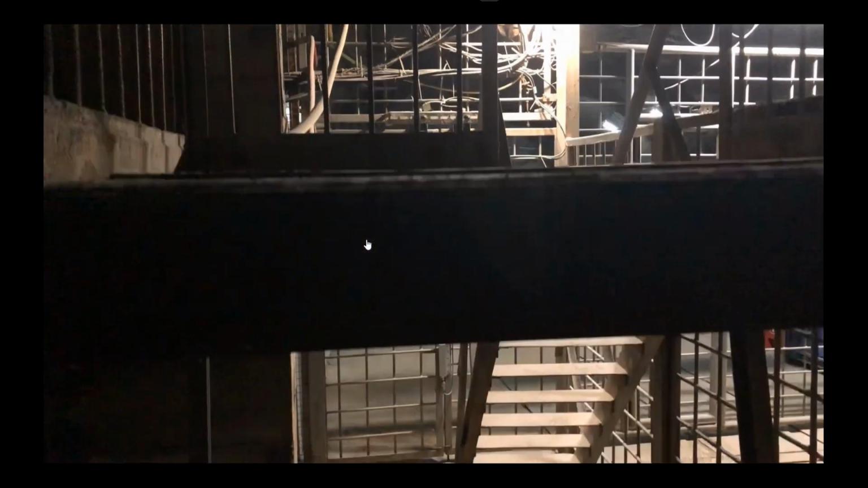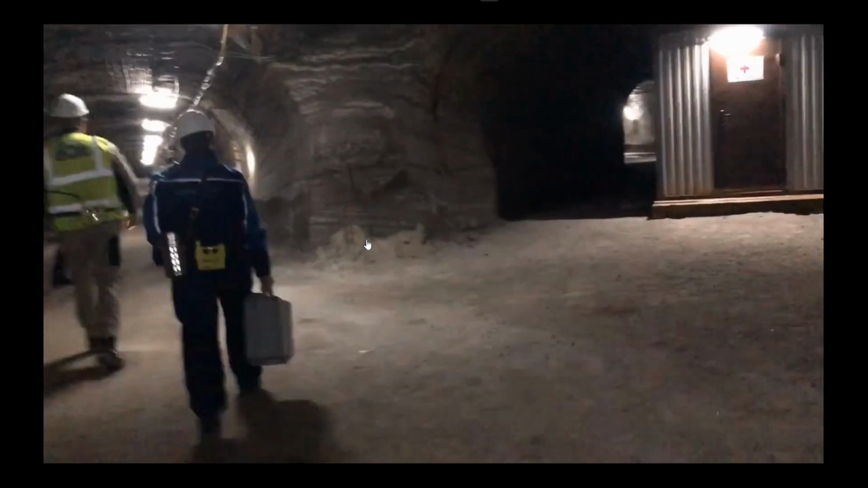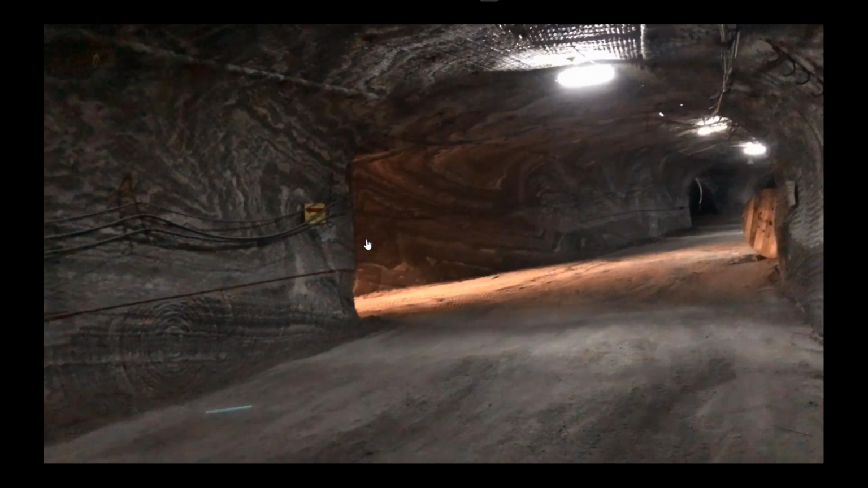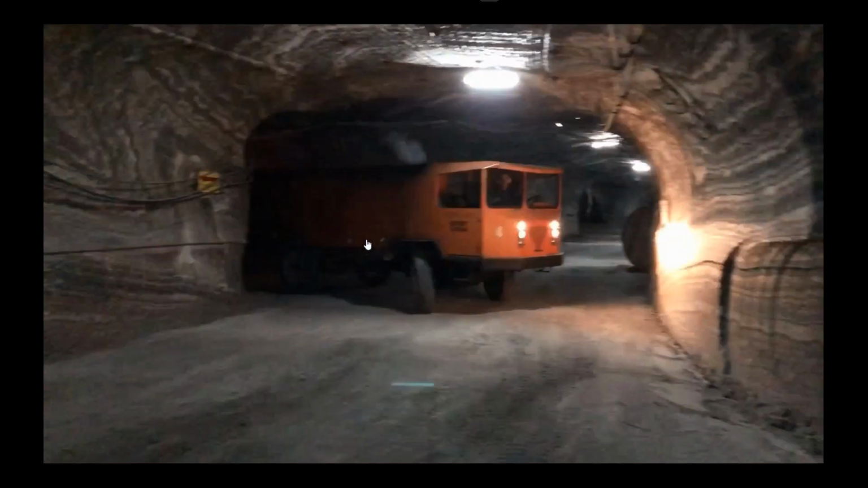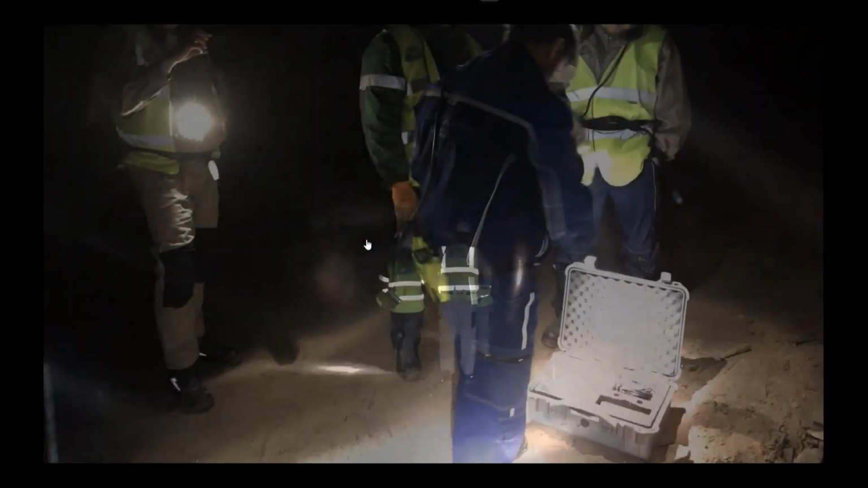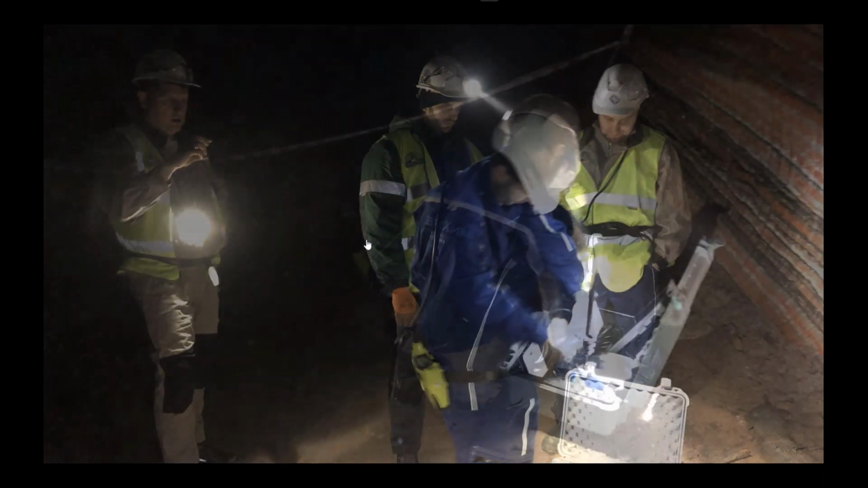We go down to a depth of less than 400 meters below ground level. We go to the object that we will measure. The HERON Light system is compact and can be transported by one person. System startup usually takes a few minutes.